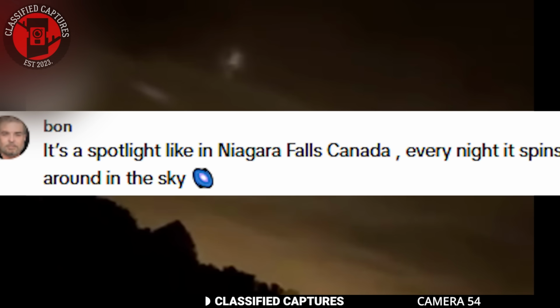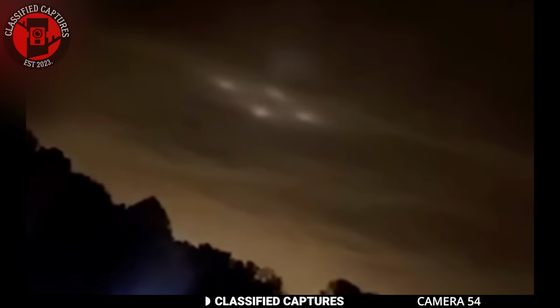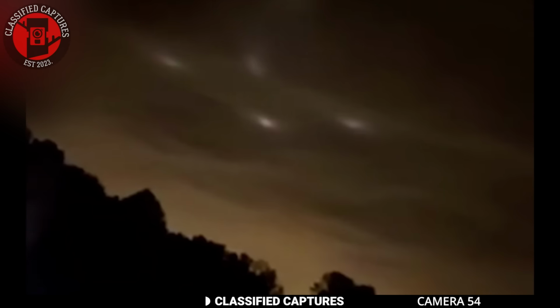One commenter mentioned it might just be a spotlight, similar to the ones used nightly in Niagara Falls, Canada, which cast beams spinning around the sky. So what do you think? Are we looking at an extraterrestrial visitor, or just some impressive stage lighting?